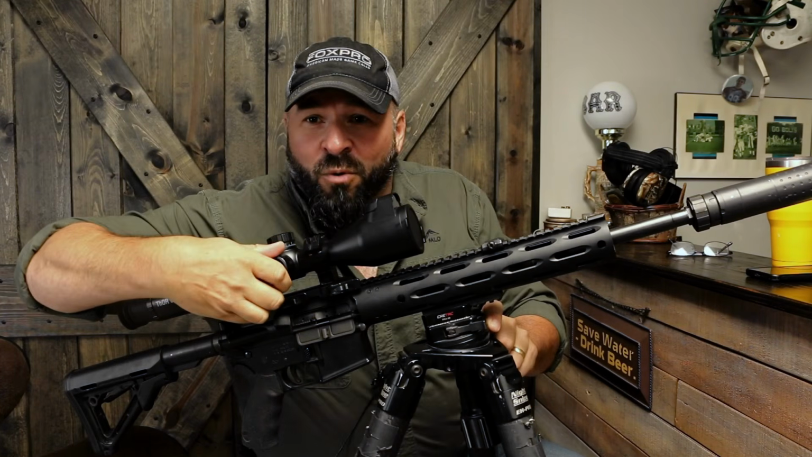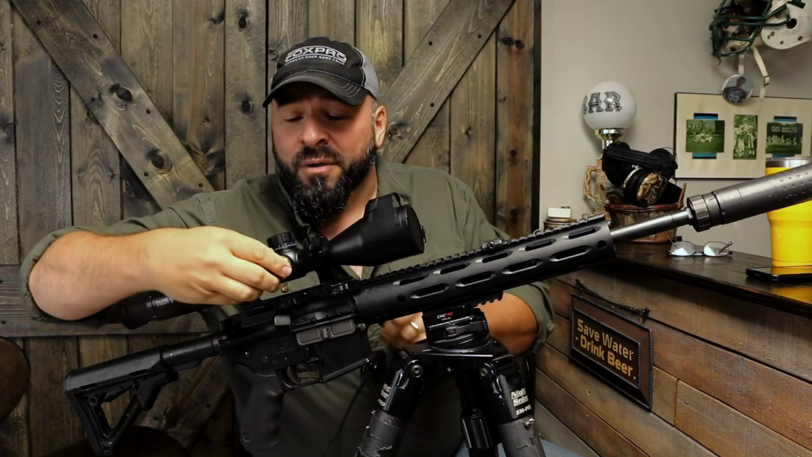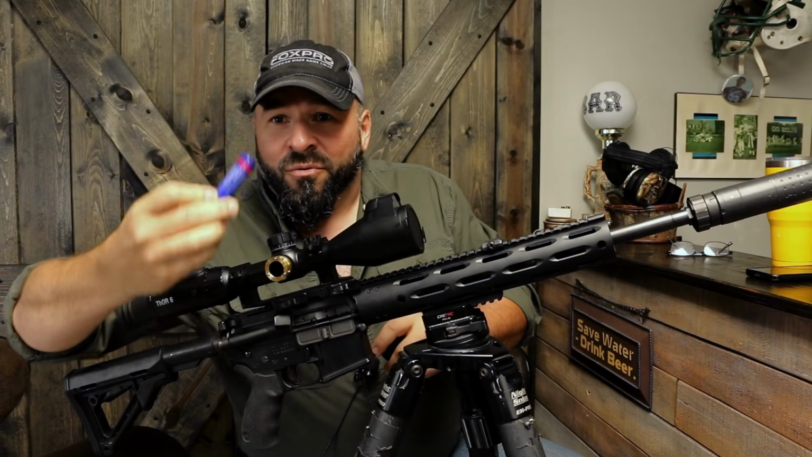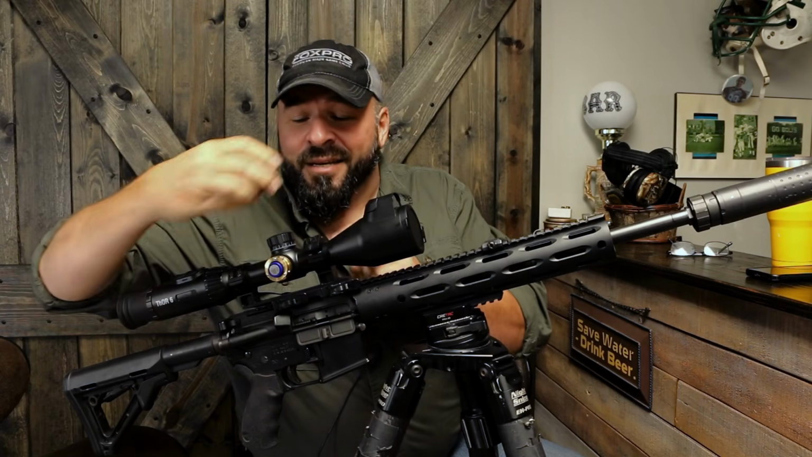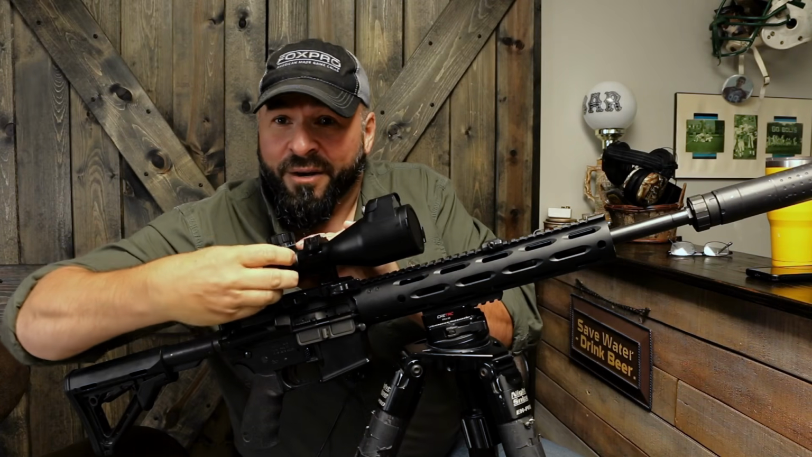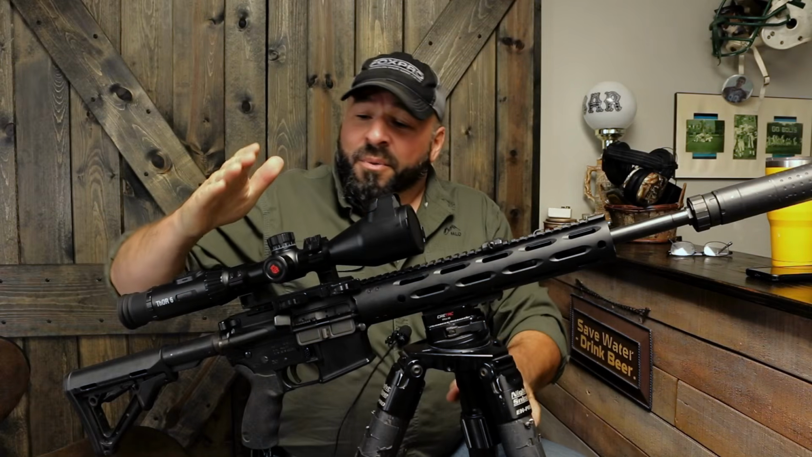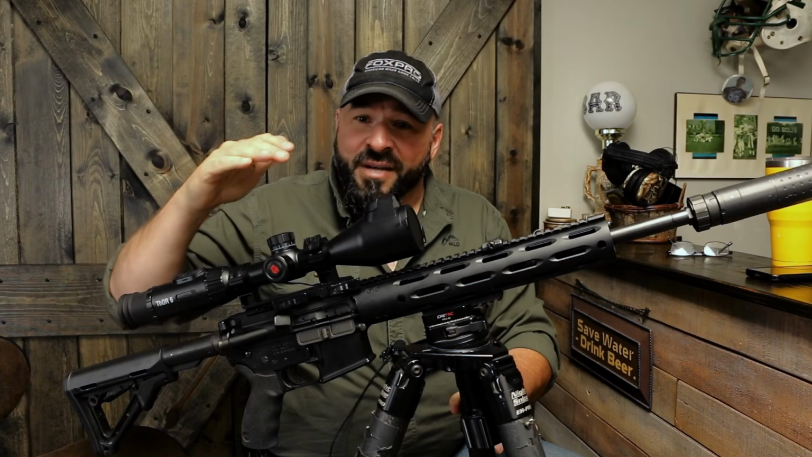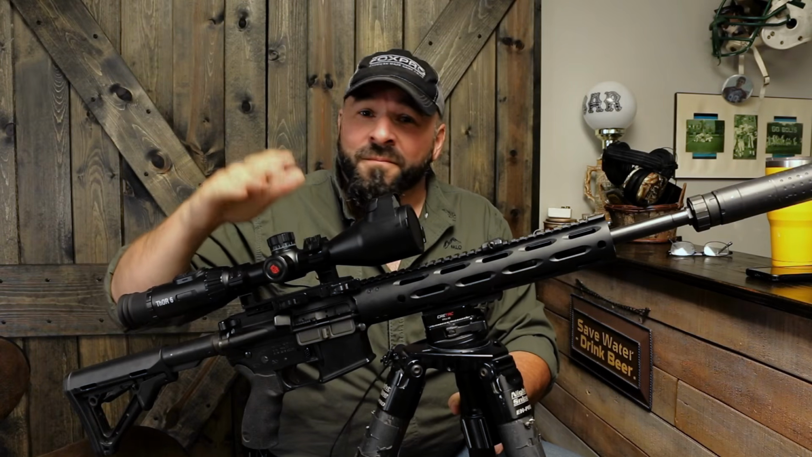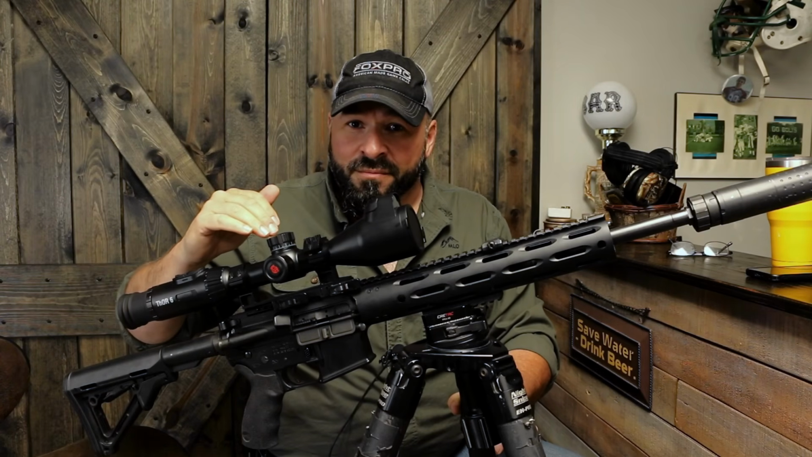Another thing I want to show you right off the bat, because this is new. This internal 18650 that you can swap out on the fly is a secondary battery source. There's an internal battery that charges as well. But that 18650 you can swap on the fly and you're never going to run out. I've hunted with this now multiple times all night long, never gone through both batteries.